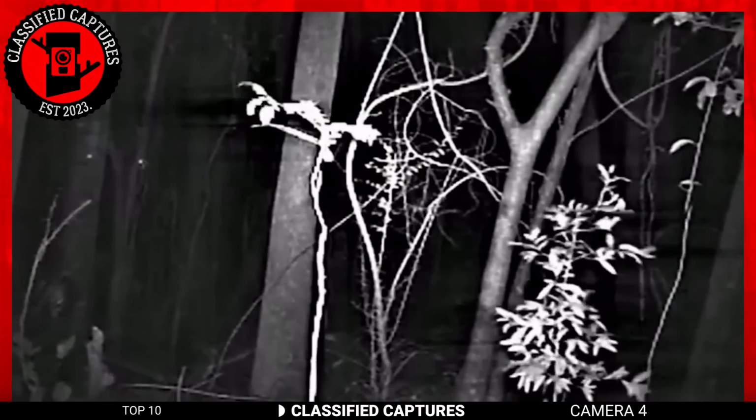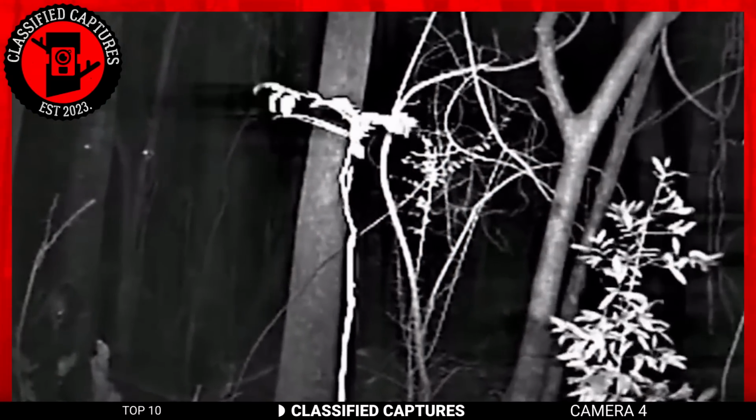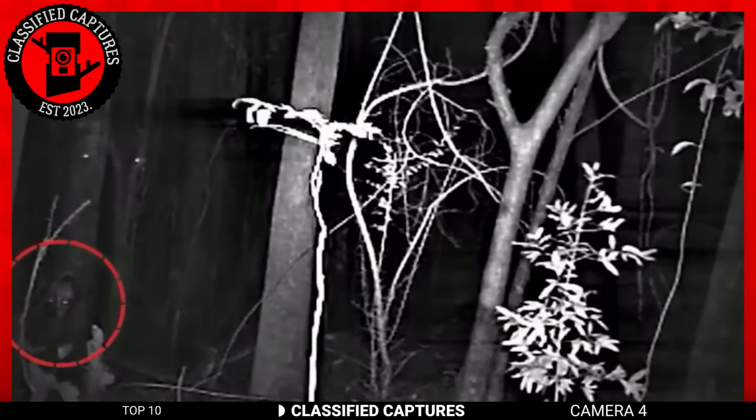At first glance, it looks like all is well. But look at the left side of the screen. Do you see these dots? Those tiny dots that look like nothing we should be concerned about. But when we zoom in, we realize that those dots are actually eyes that belong to a head.